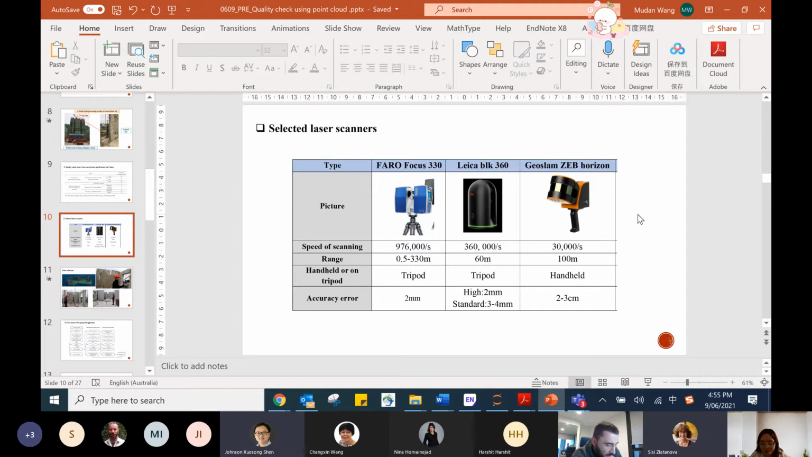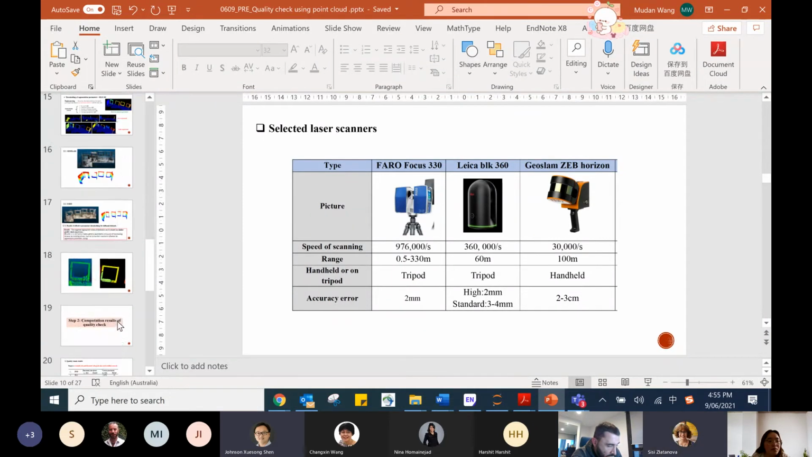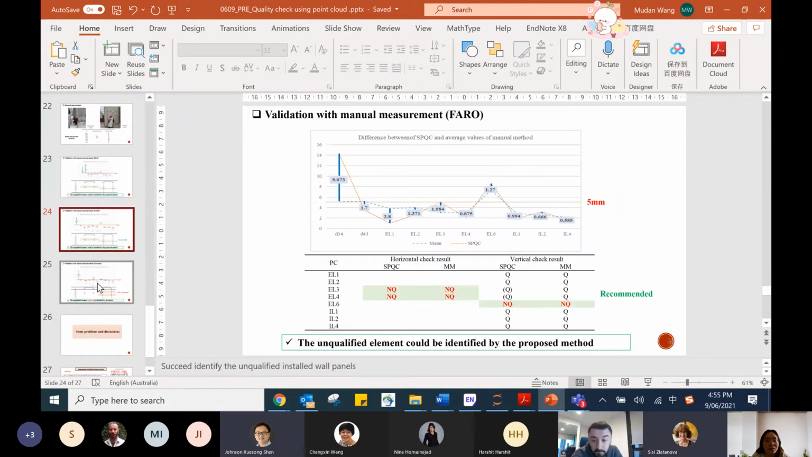The other question, Mudan: Professor Sisi also asked you a few questions about the results, the tables you showed there, all three tables. Especially for the first two items, the horizontal check, I think there must be some errors in the results, because that doesn't make any sense.